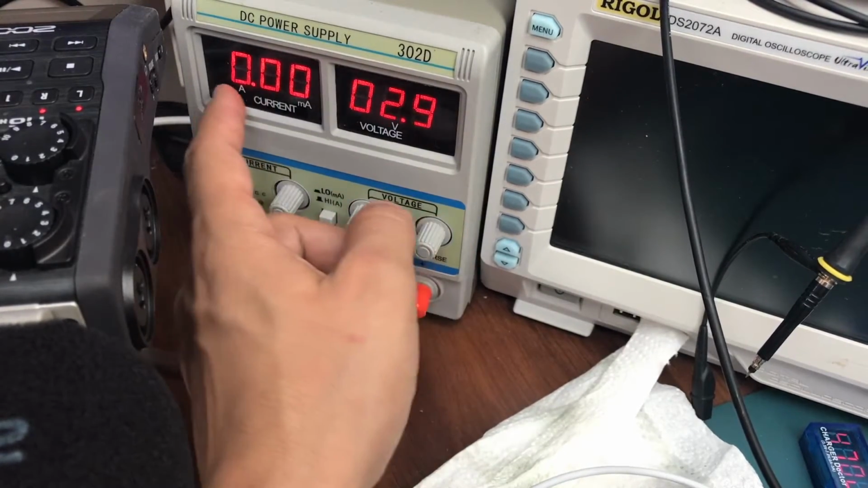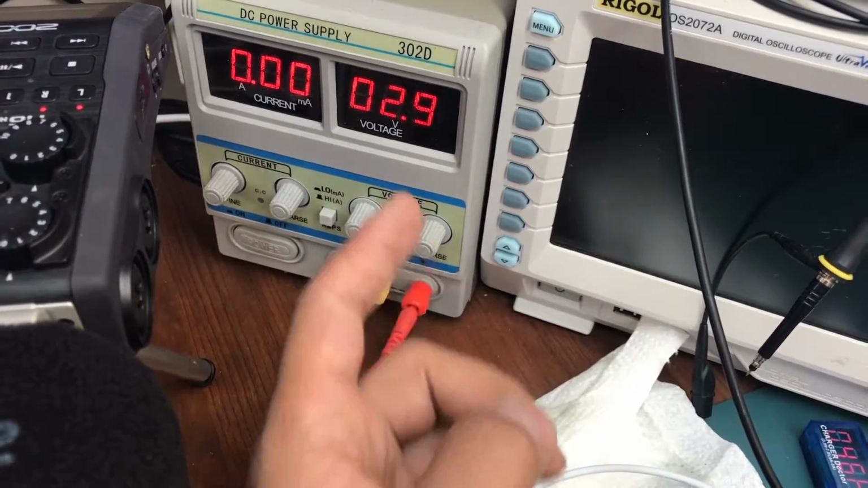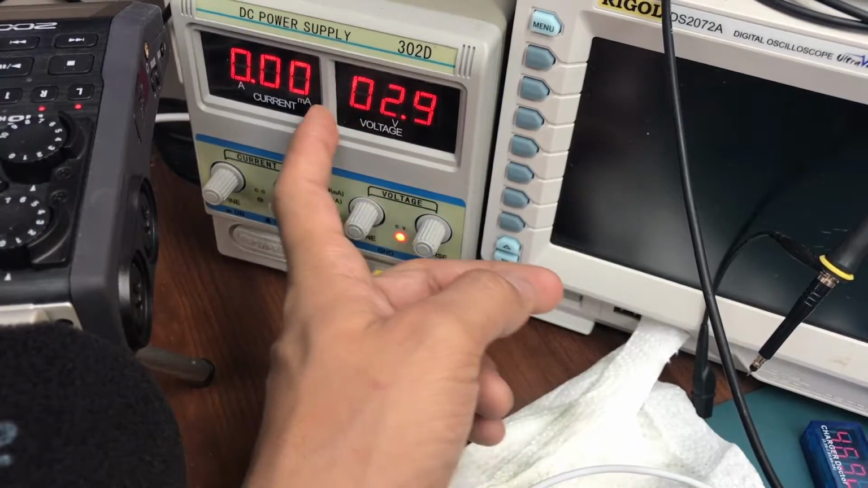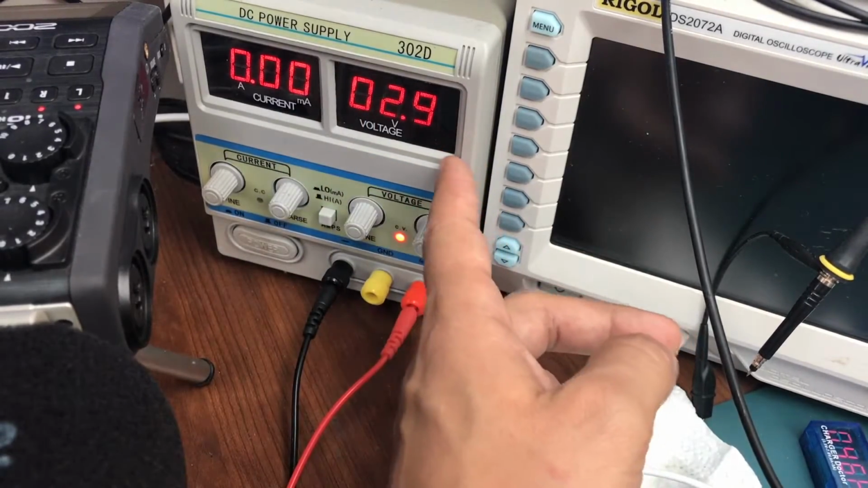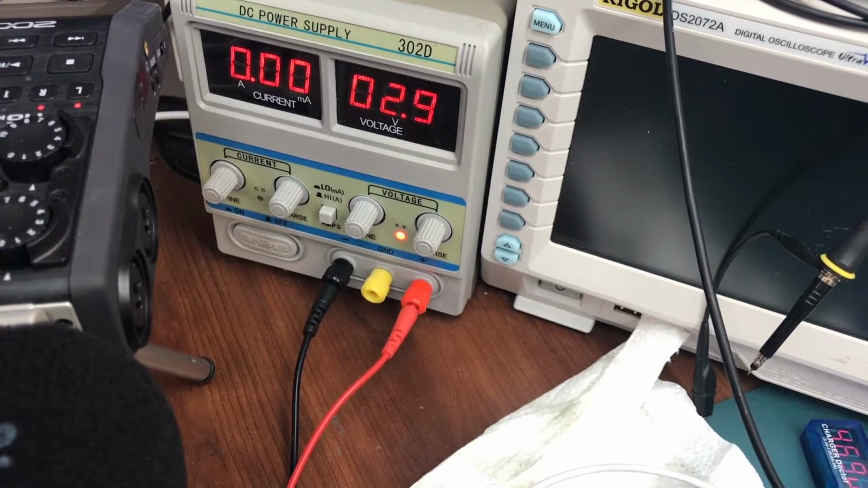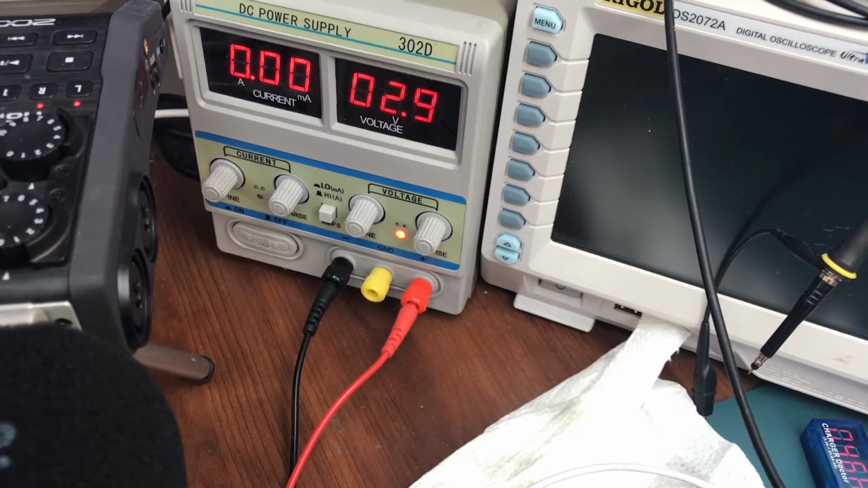So you see right now it's not showing anything because obviously the current is not going anywhere. But as soon as I connect it to the short, usually it would be over 1 amp or close to 1 amp, sometimes 2 amps on different logic boards. Sometimes on Macs I think it would be close to 2 amps if it's a dead short like that. So you will see that and all that current goes to that shorted component, and that's when you pull your Flir camera and you point it to the board in question, and like 9 out of 10 times it will pinpoint directly the shorted component.